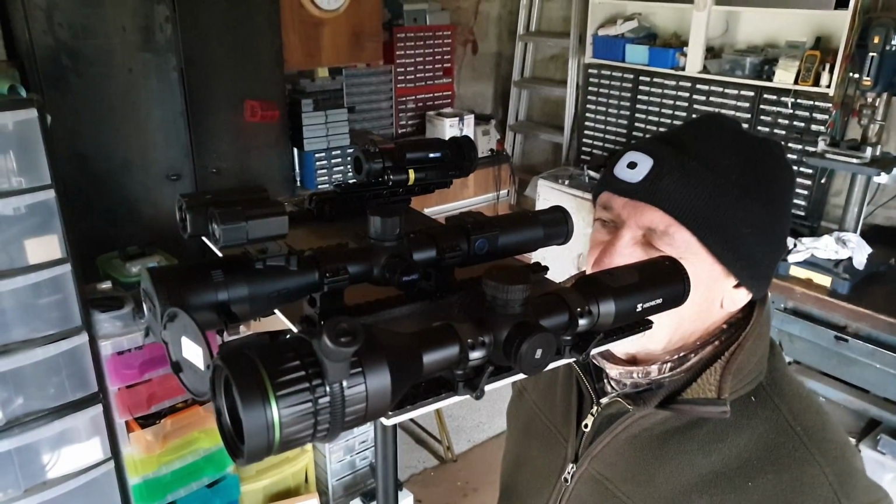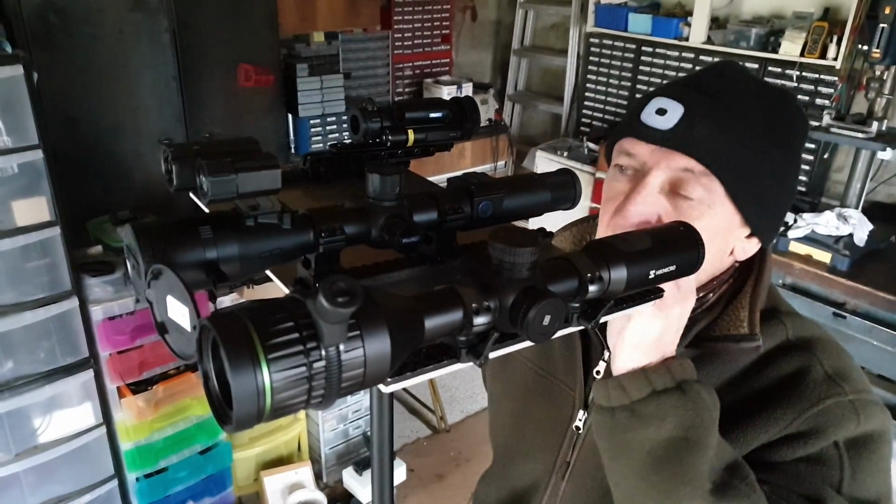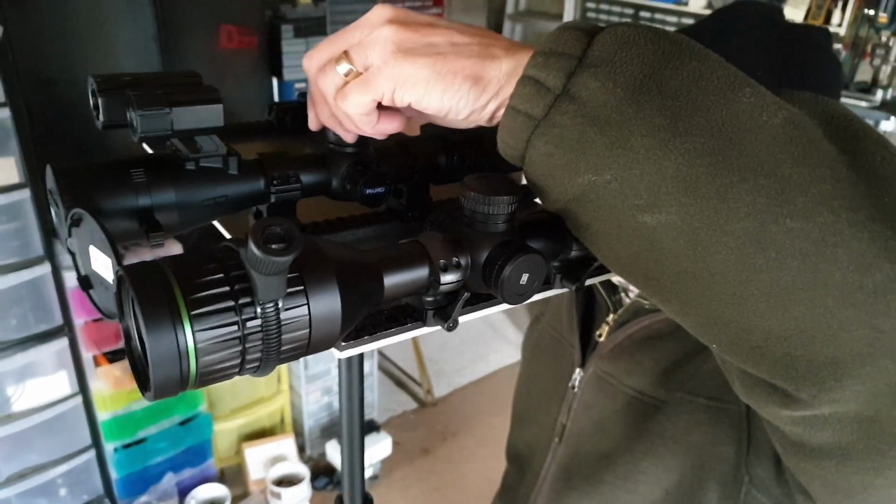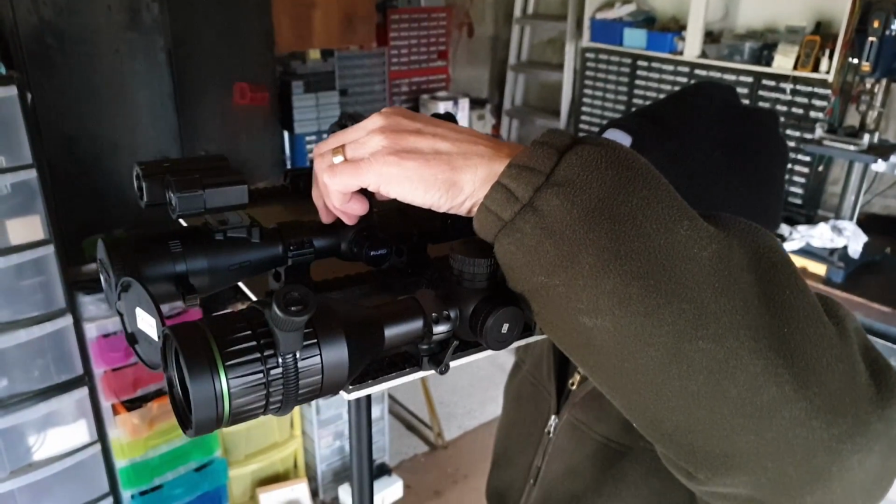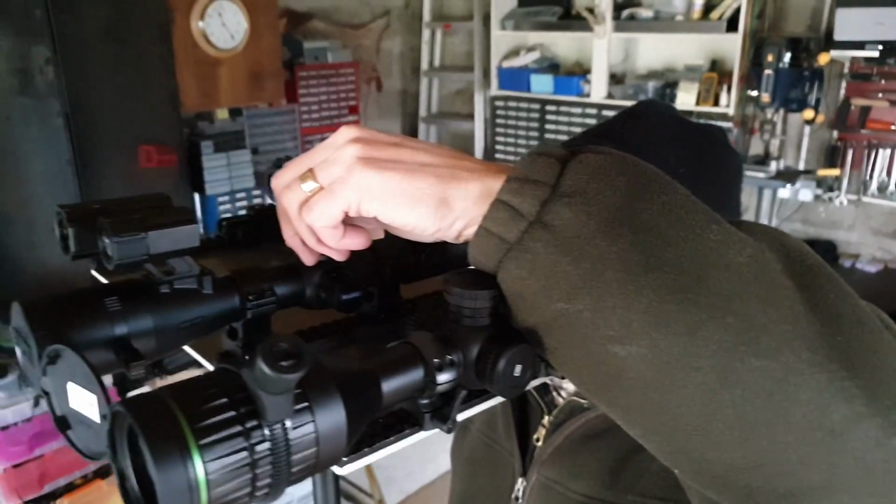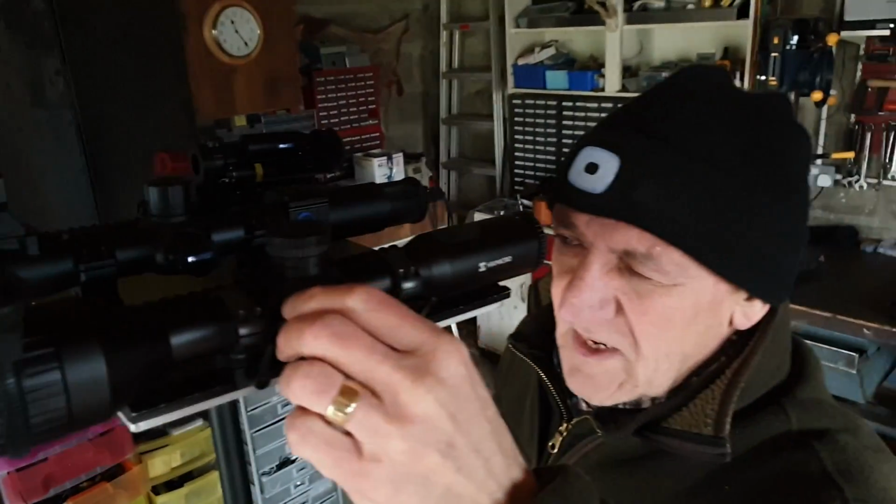The new DS35 is 5.6 times. What button do I push to get up to 11.2? Is it to rotate the turret, I think. Okay, that's me at 11.2 now. Just keep rotating the turret clockwise to change from 5.6 to 11.2 and then back to 5.6 again. Tell you what, I'm going to start by keeping them all at their base magnification.